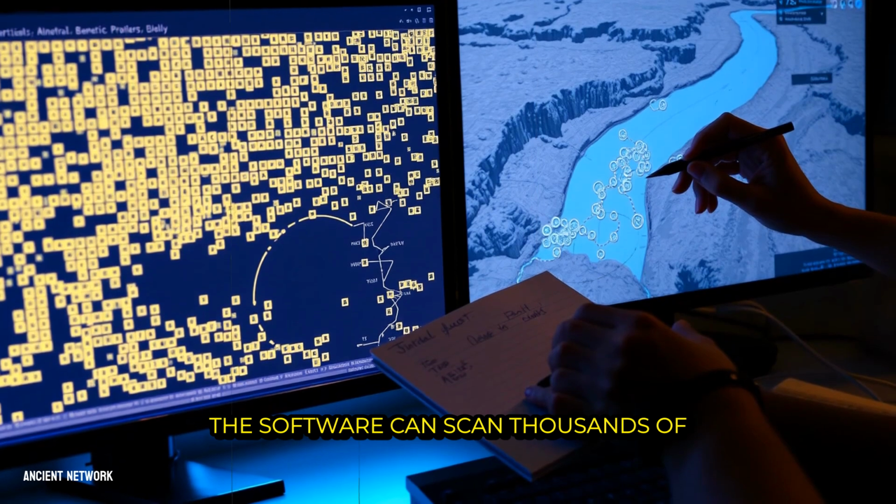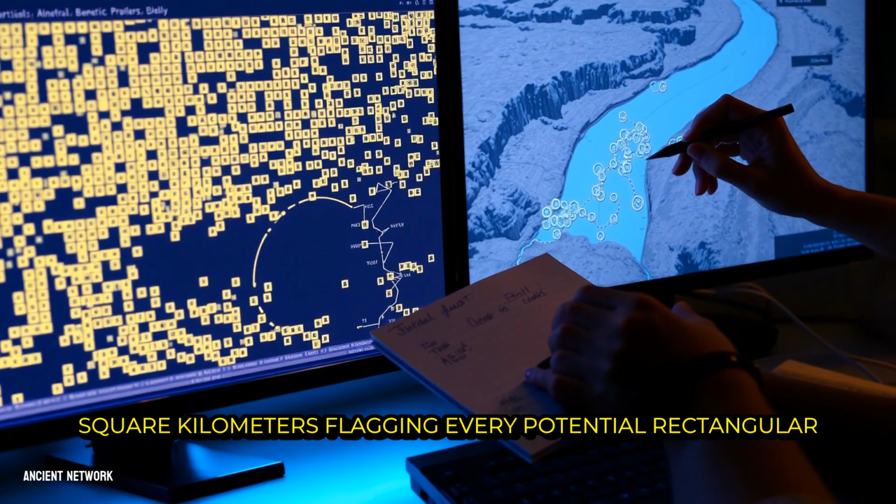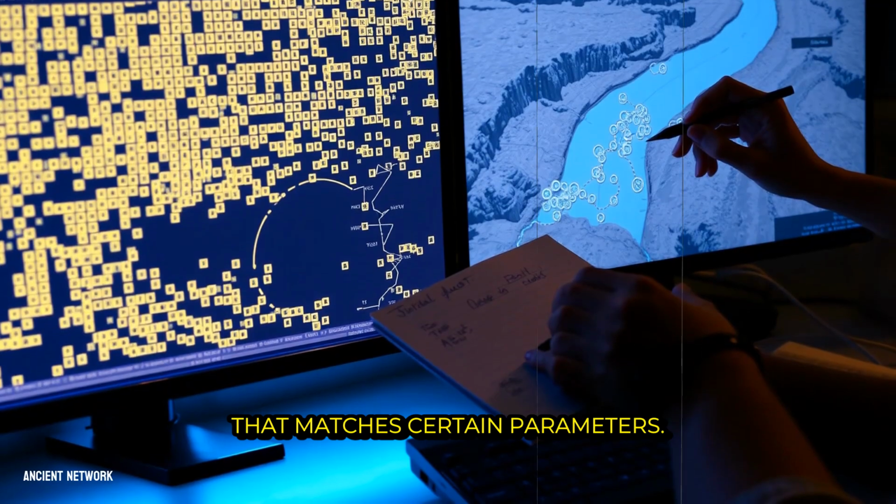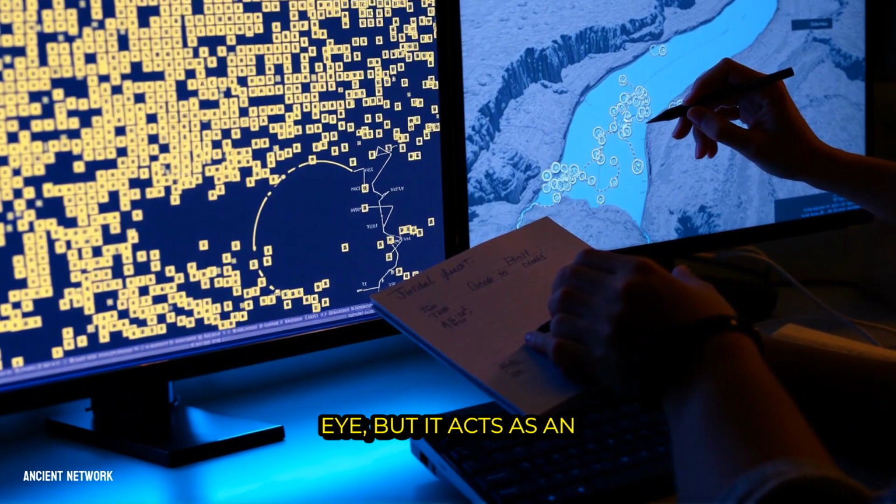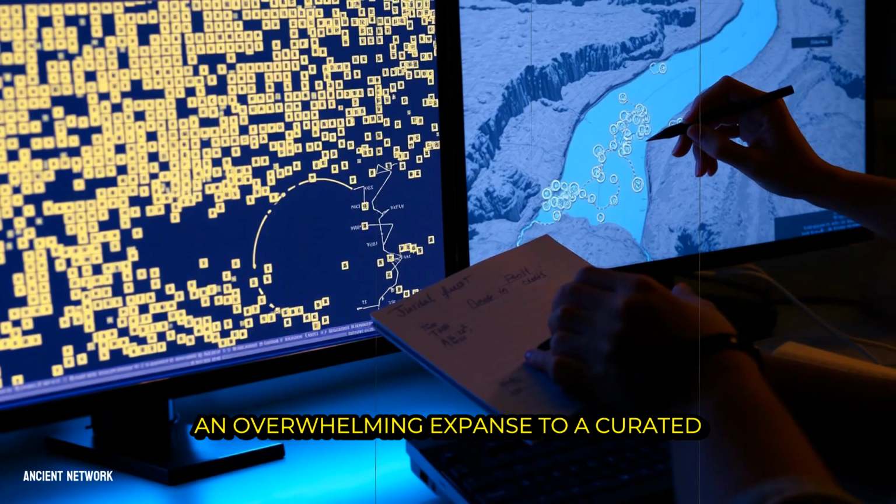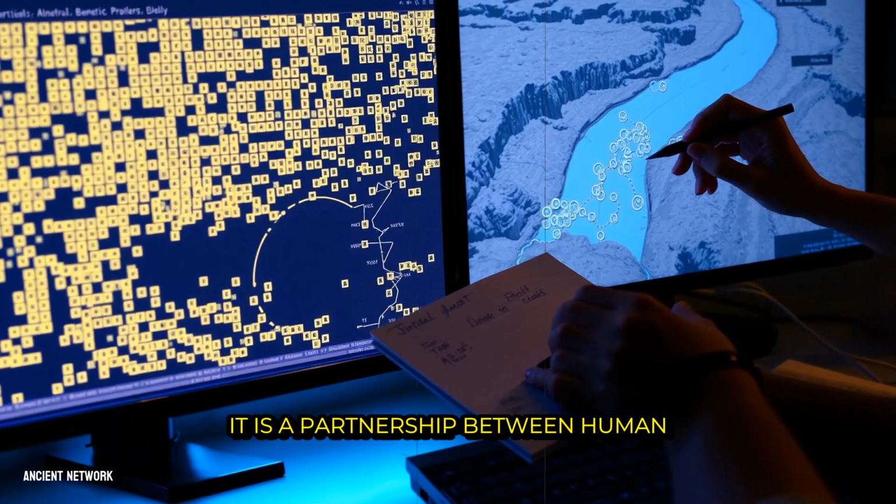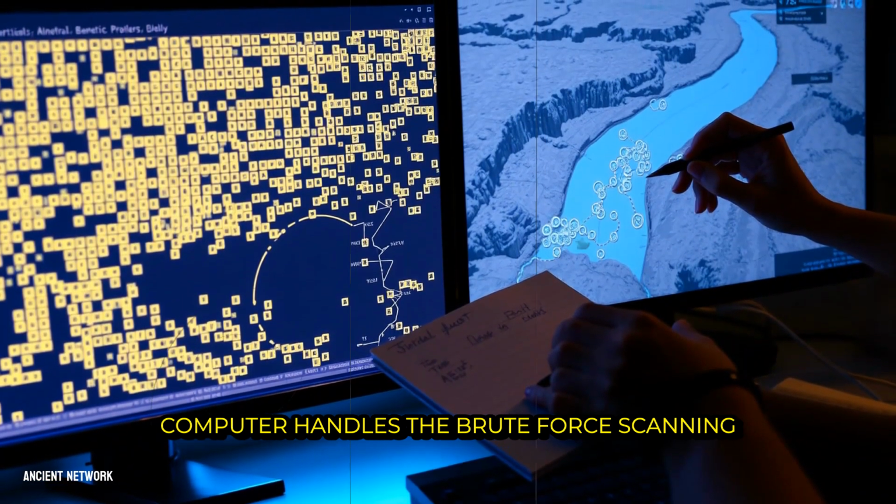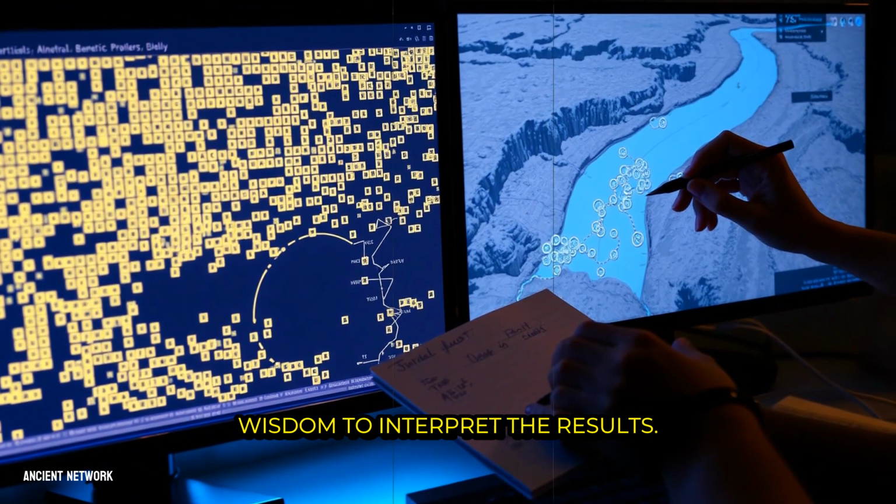The software can scan thousands of square kilometers, flagging every potential rectangular platform, circular mound, or linear feature that matches certain parameters. This does not replace the archaeologist's eye, but it acts as a tireless assistant, narrowing a search from an overwhelming expanse to a curated list of promising targets. It is a partnership between human intuition and machine precision, where the computer handles the brute force scanning and the expert provides the contextual wisdom to interpret the results.